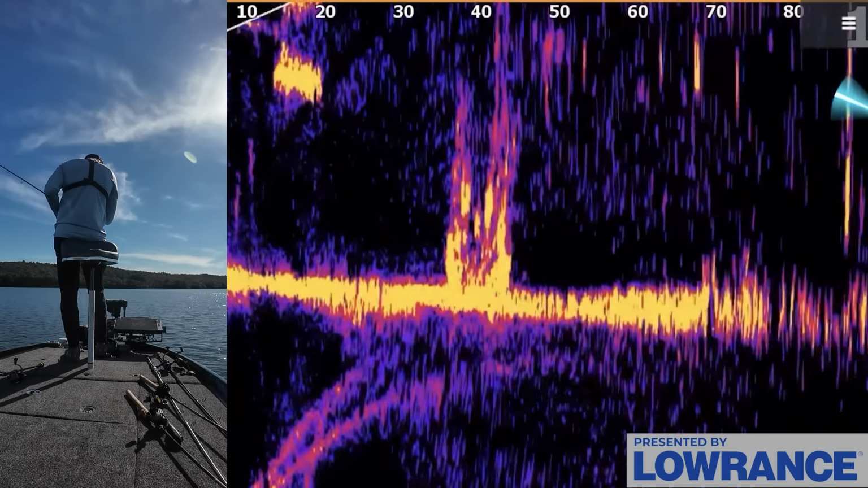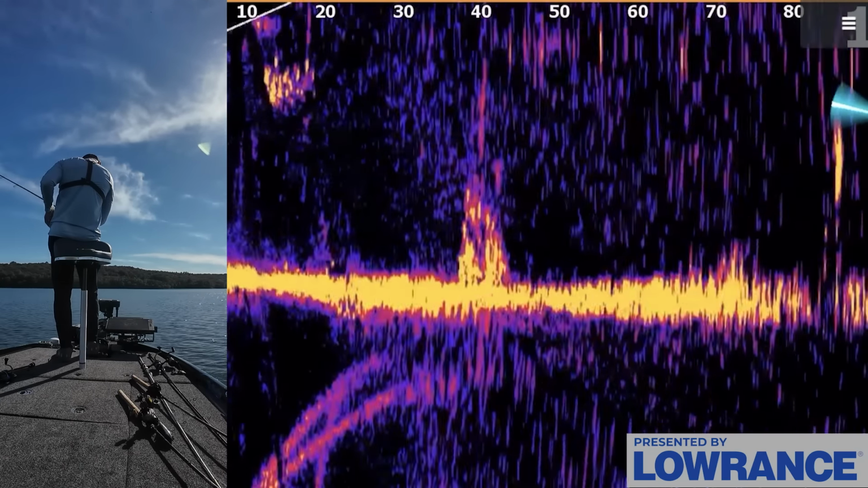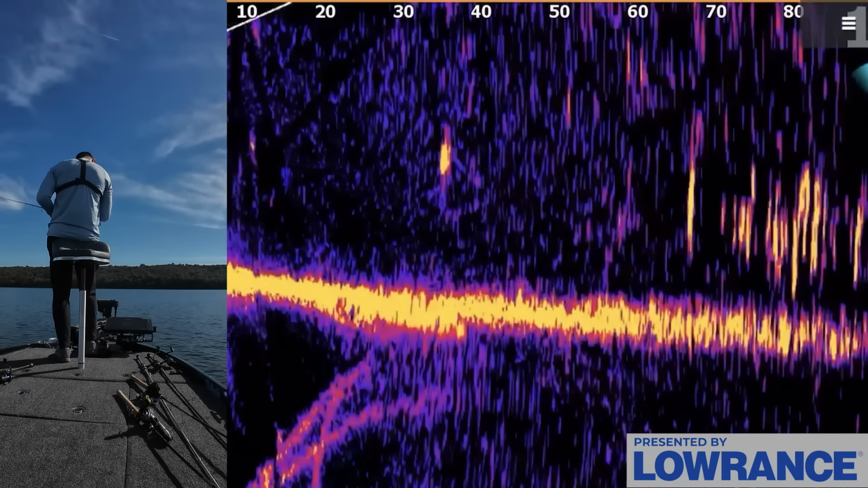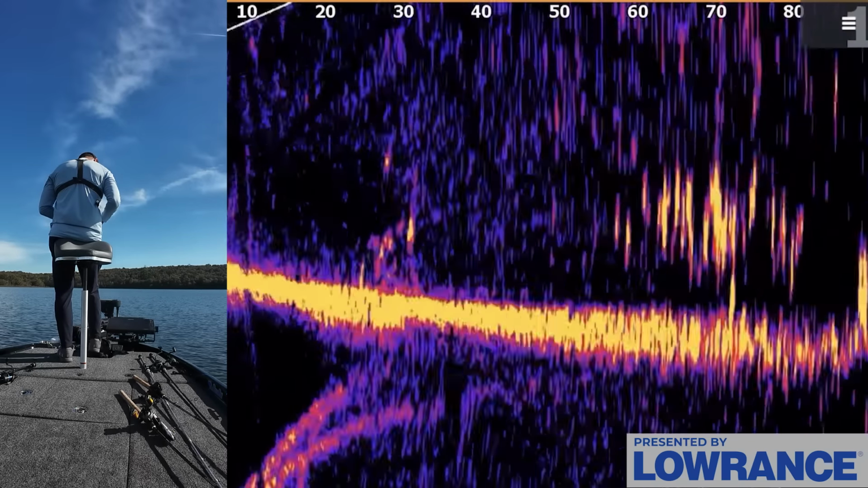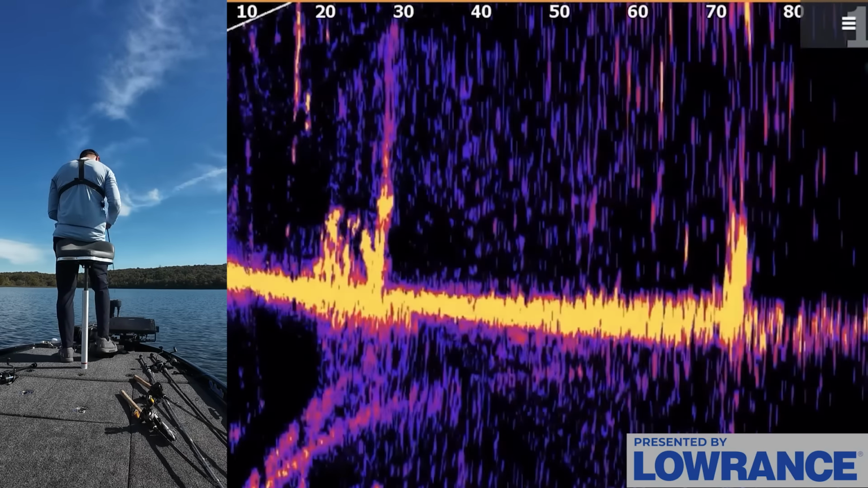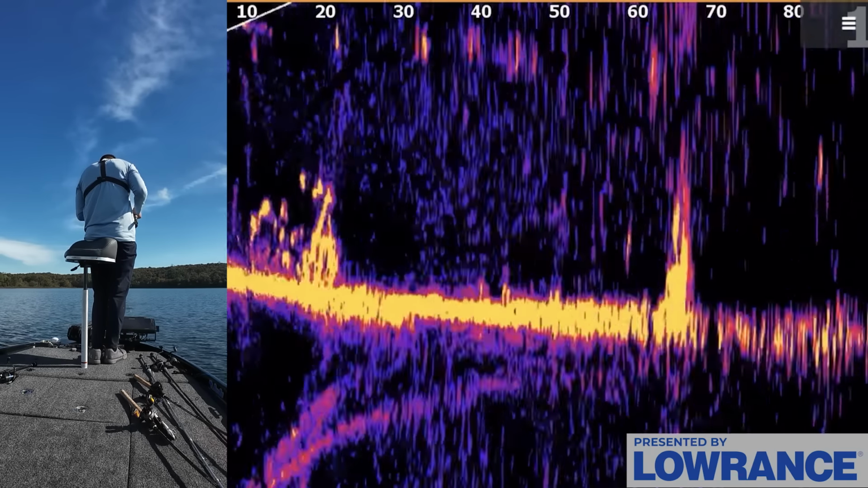Eat it. Those fish do not want it. Interesting. It's all good. Got another pile right here. Got pile after pile after pile right now. It's just constant in this area. It's good. It's what we need.